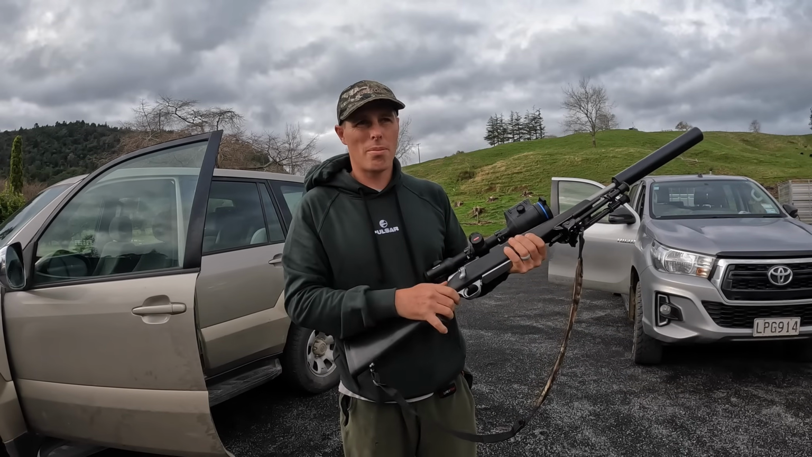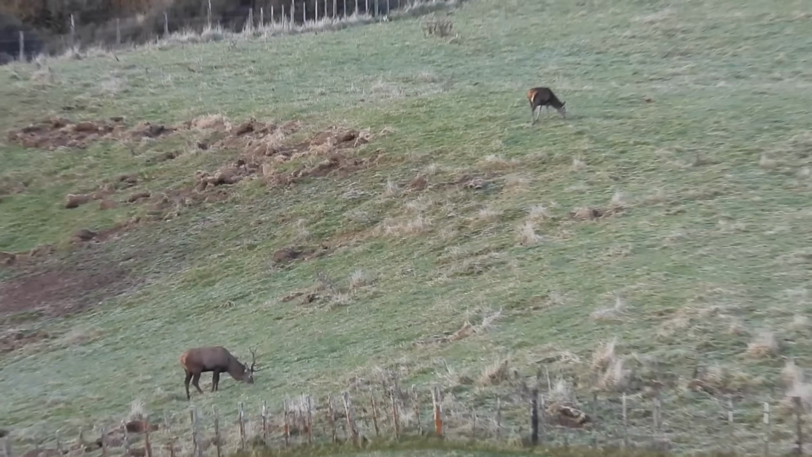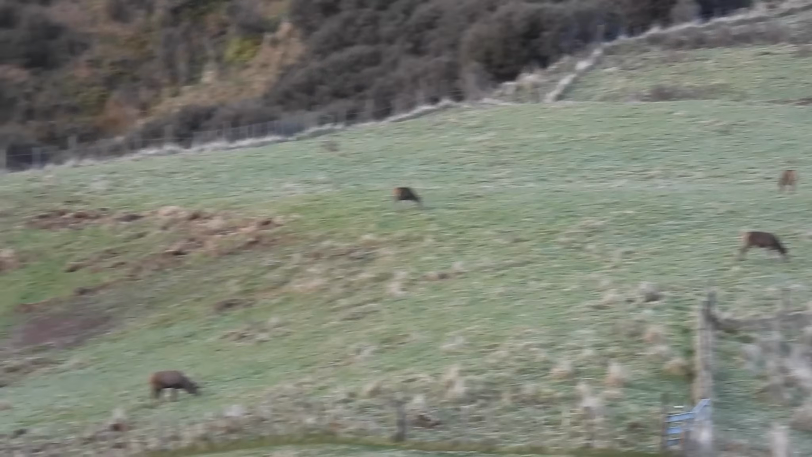So Noah's going away on a trip this weekend down to Oakuni. There's a few deer around down there because no one's been down there for a while, and he's going to be the first one to test it out. But first we've got to take it and sight it in.